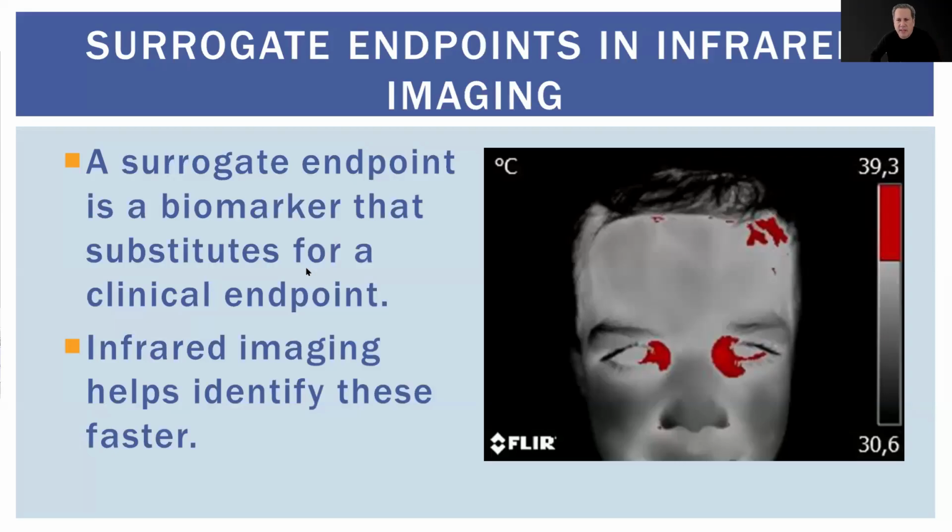A surrogate endpoint is a biomarker that stands in for a clinical endpoint, a measurable characteristic that tells us how a patient feels, functions, or survives. For example, temperature fluctuations in infrared imaging can act as a surrogate endpoint, giving us early clues about inflammation or vascular issues before a more serious condition manifests. Clues, I talk about clues. This allows us to act quickly and adjust treatment in real time, in that moment, and not after.